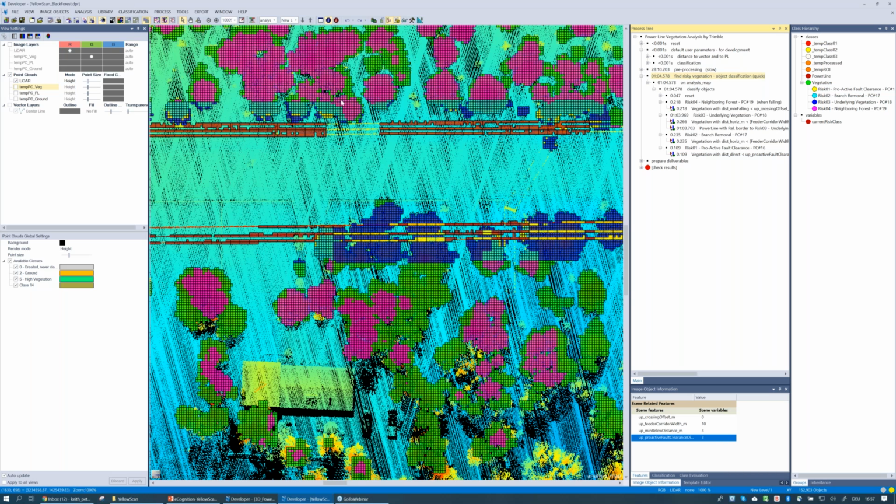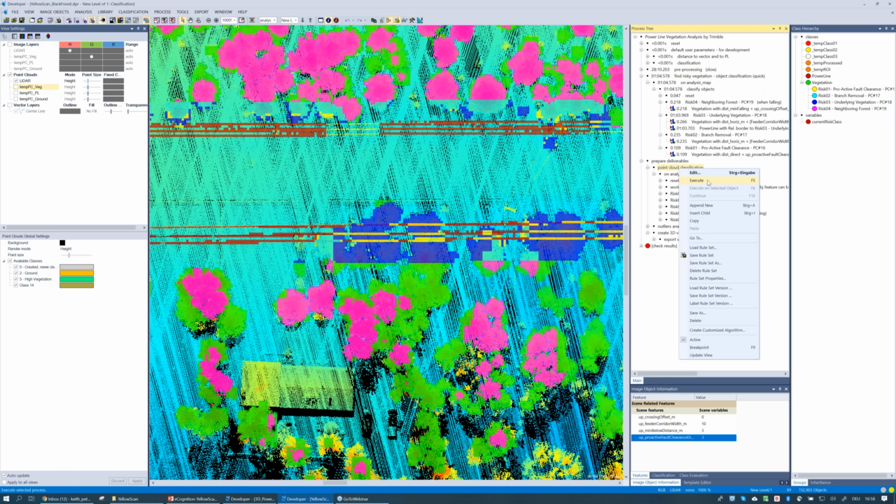And finally, we run this 3D vector generation. So taking the results of these image objects, converting them into vector files, shapefiles that we can then output for use outside of eCognition. And as this runs, we can take another question, Michael.